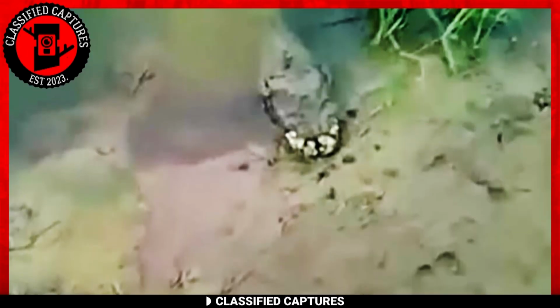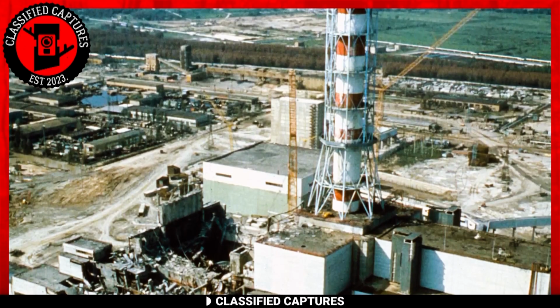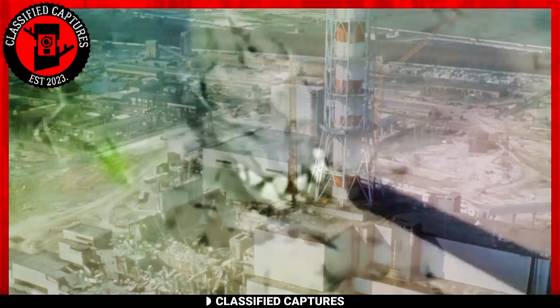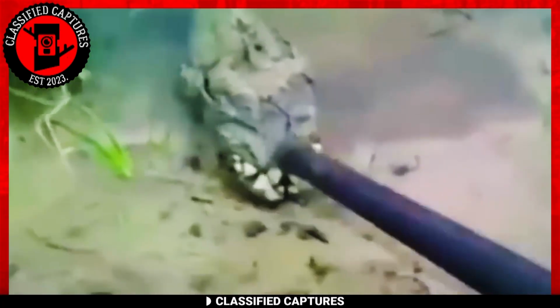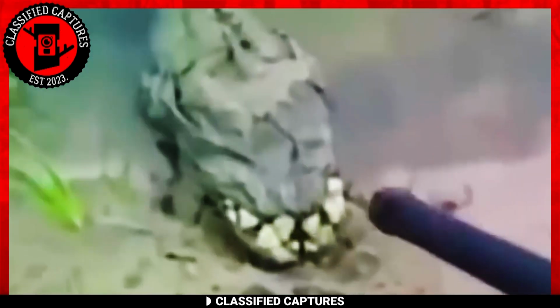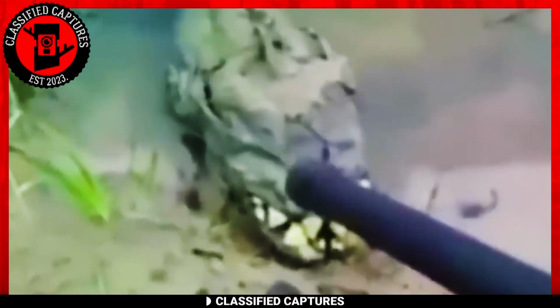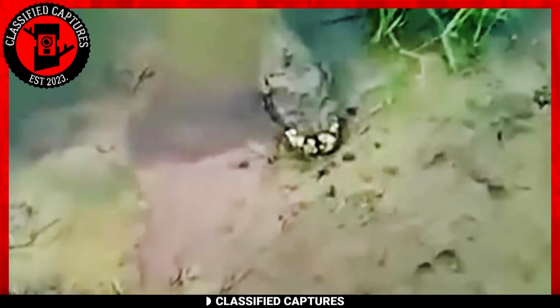This behavior leads to speculation that the creature could possibly be a mutated animal from the Chernobyl disaster. Some don't think so. They think it looks ordinary. The true identity of the creature, however, remains a mystery and has sparked a great deal of speculation and discussion online. Considering your expertise in identifying creatures, we hope one of you can help uncover its identity. Please don't disappoint.